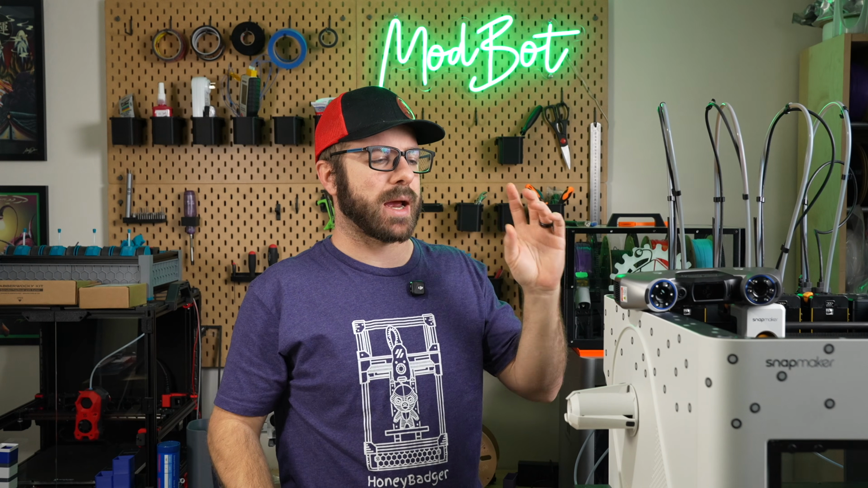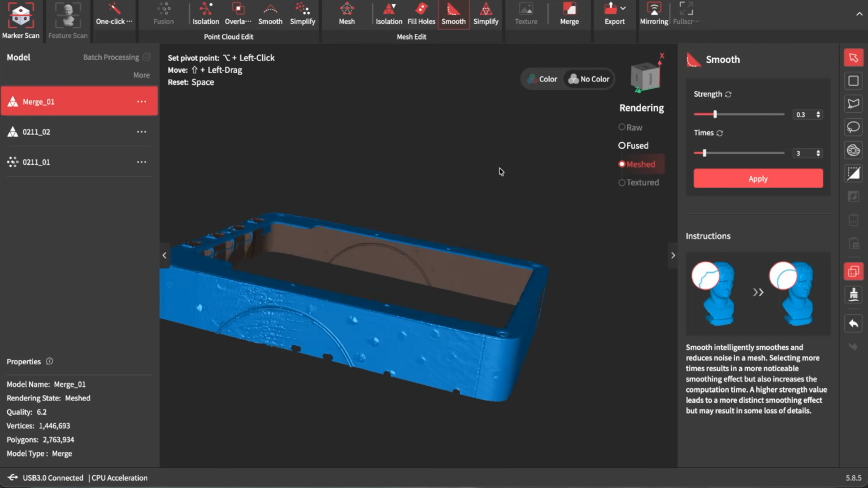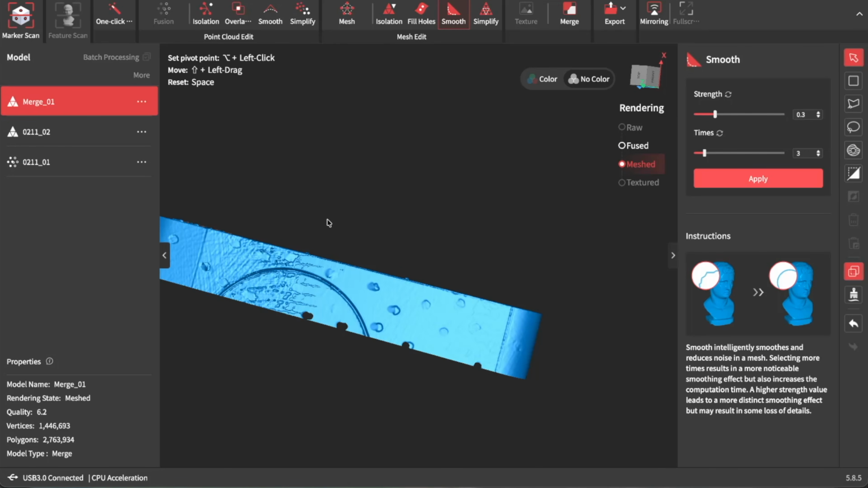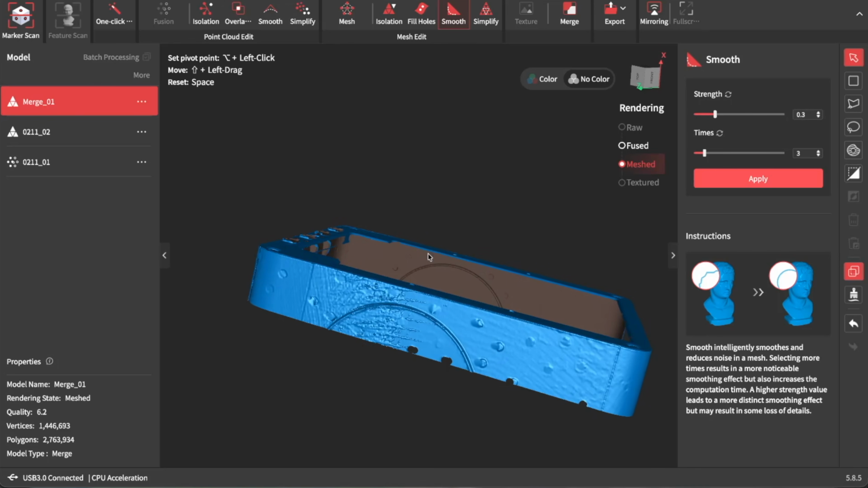So in this case, I may end up, especially since I still have the stickers on here, trying to do another scan. Hopefully I don't have that weird overlapping issue I had, and then creating a sketch or reference geometry based off of that new scan.